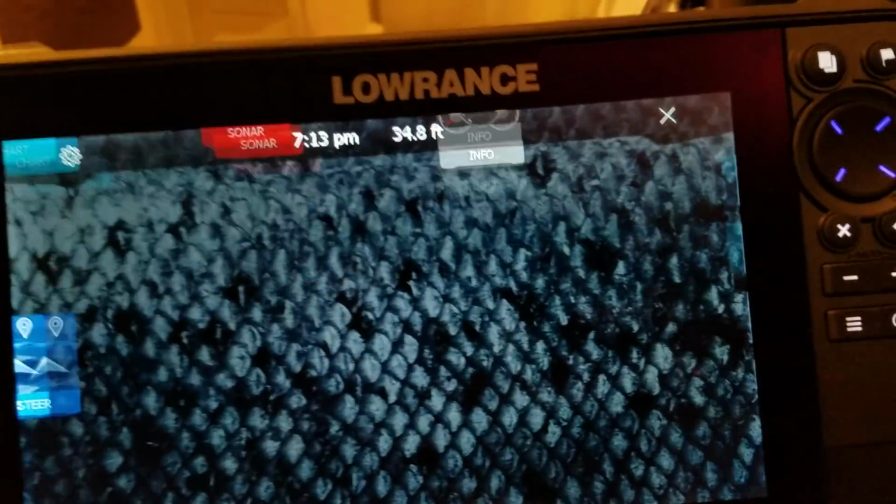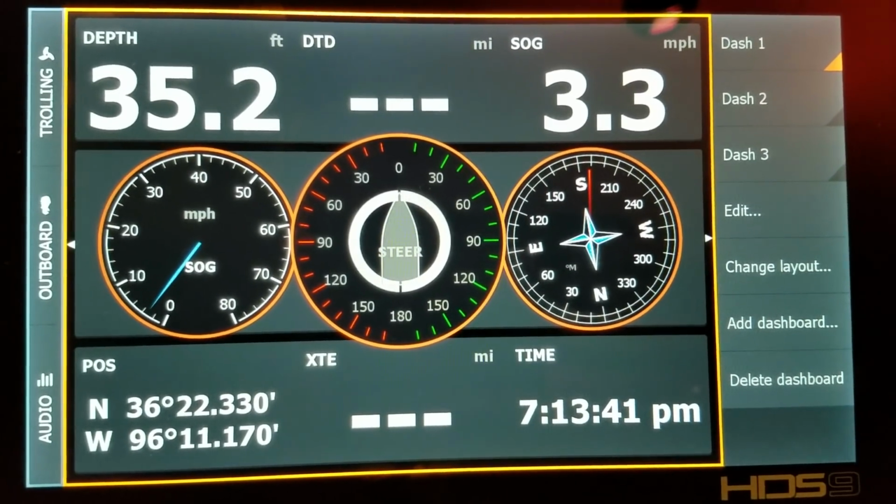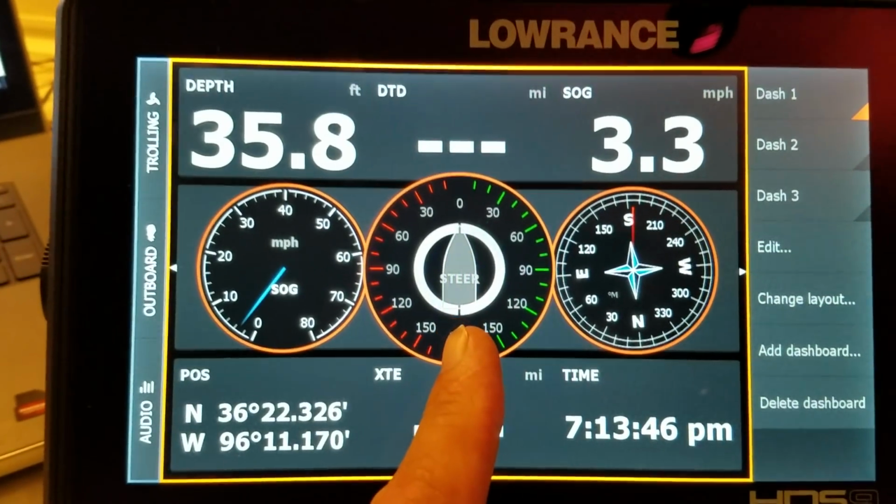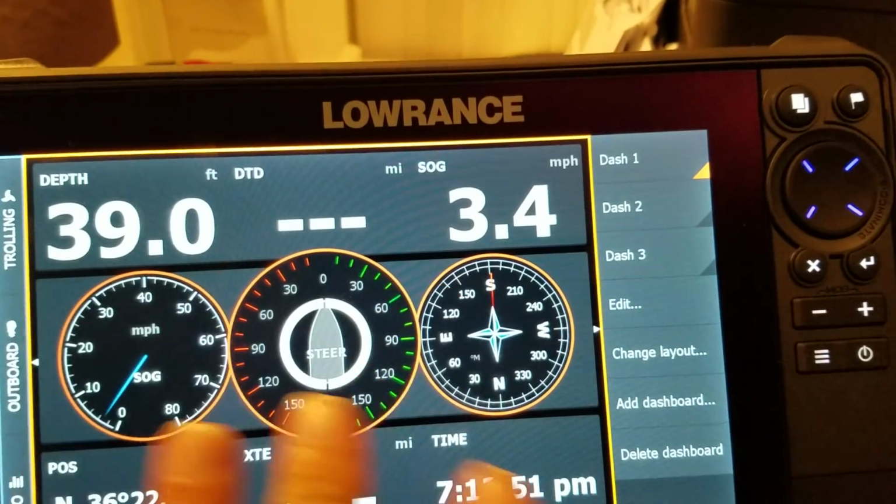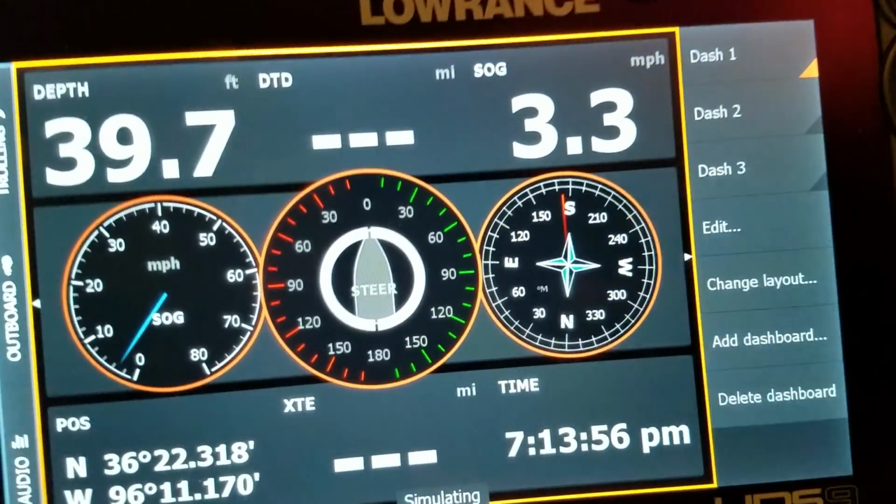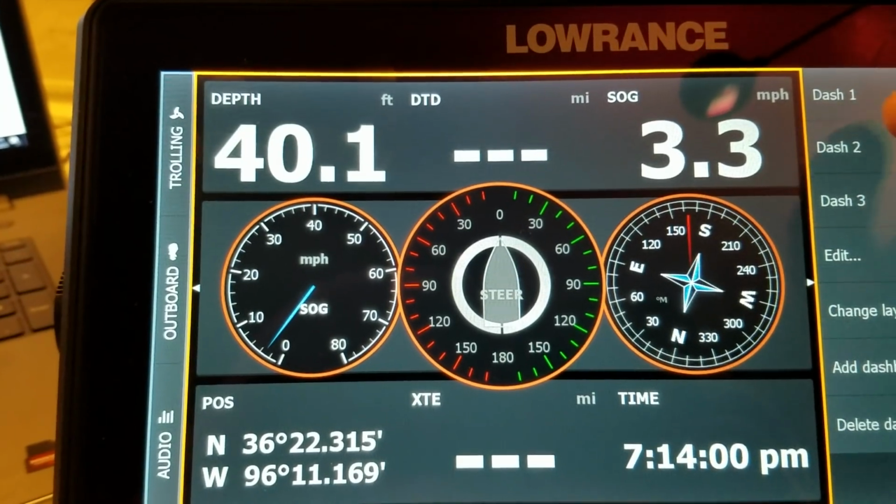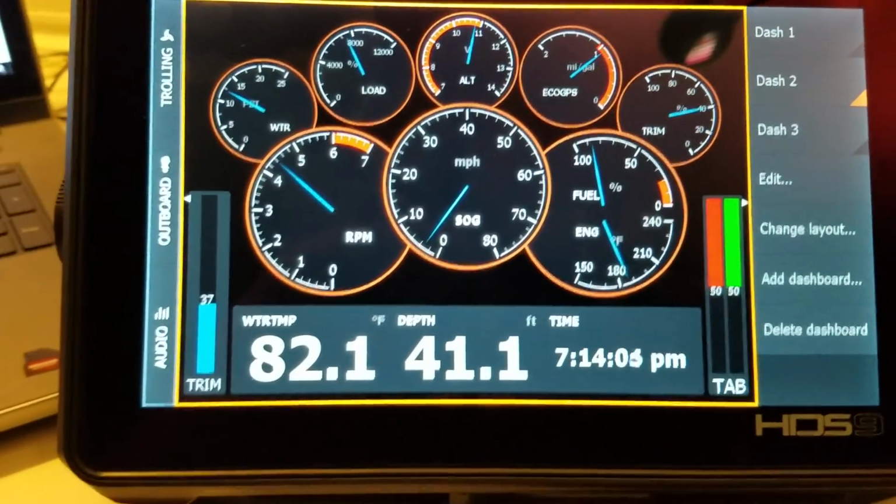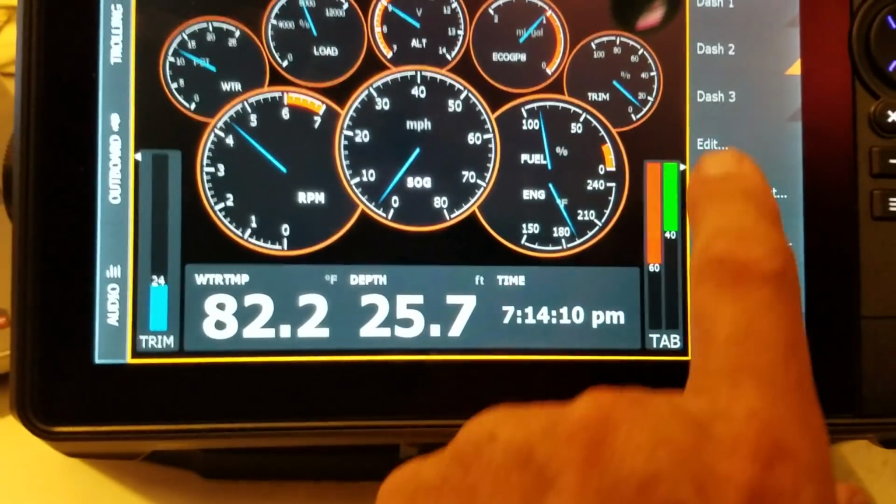Now, this here is, like I was saying, you can have it come up where it's actually monitoring your engine, your steering, miles per hour, obviously, and a compass. You can change this format around. It tells you the depth, miles per hour, how fast you're going, and as you can see, there's a 1, which is selected right now. There's a 2. Kind of cool. A little busy. But there it is.